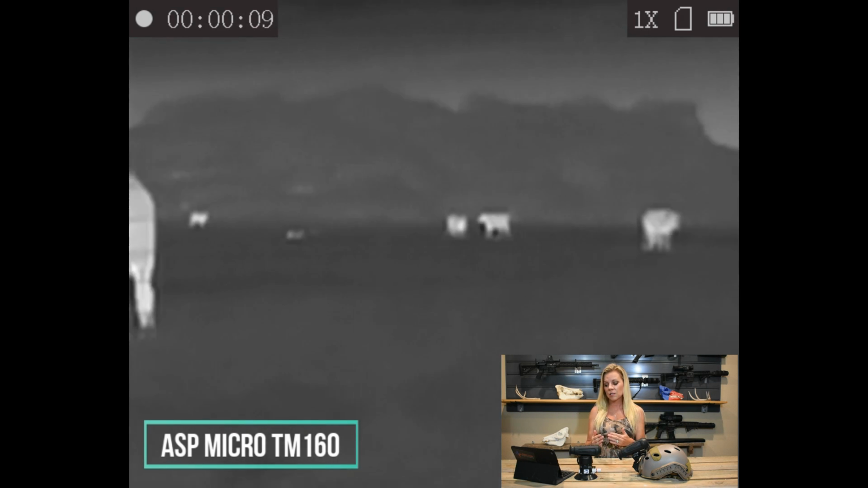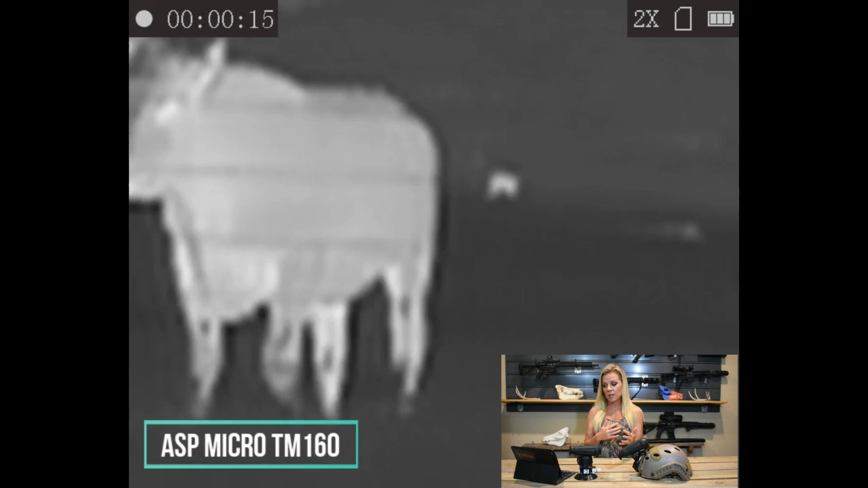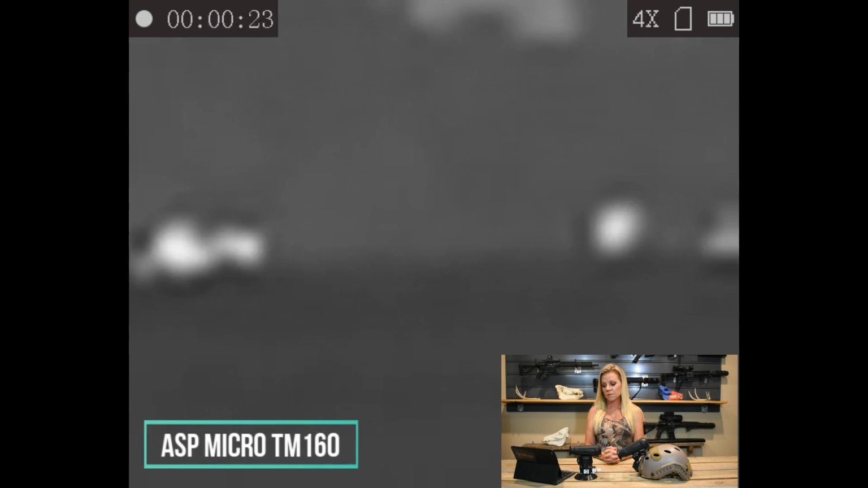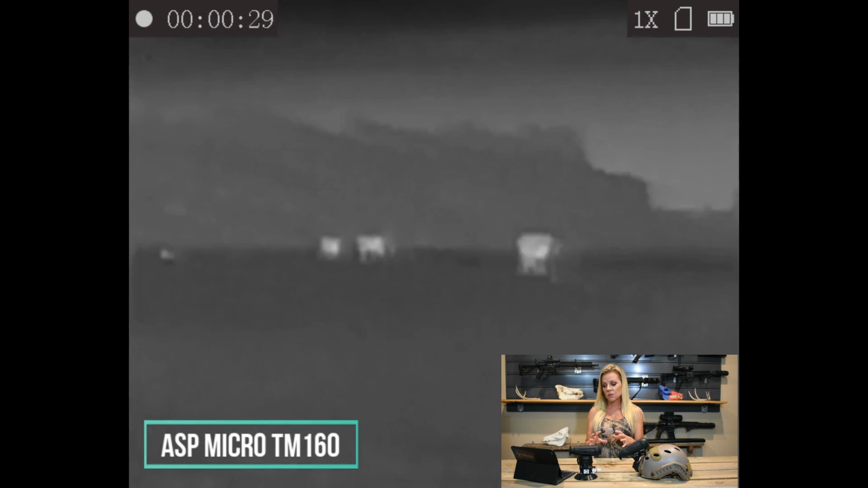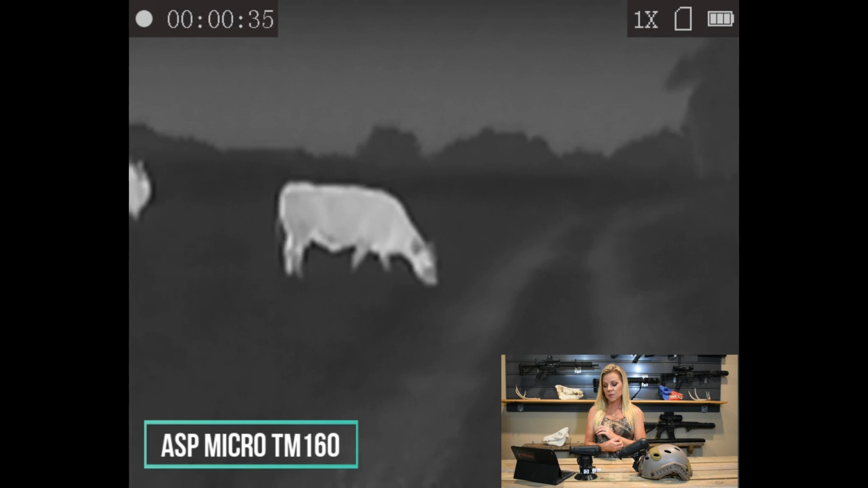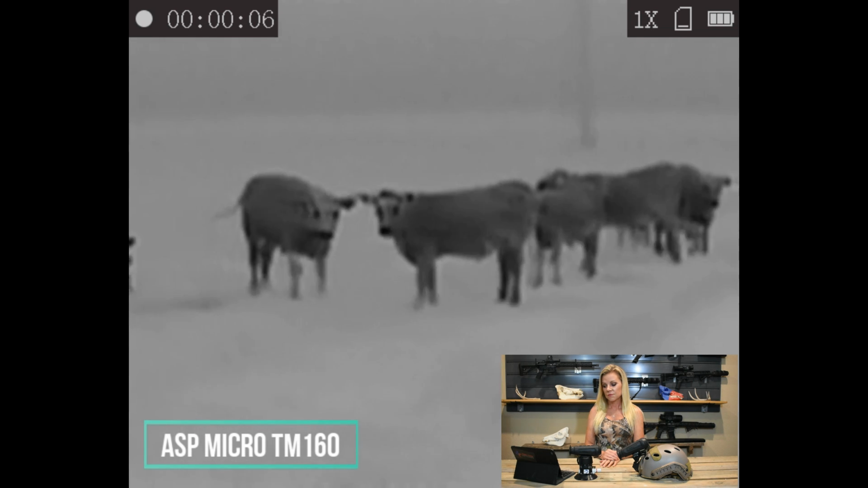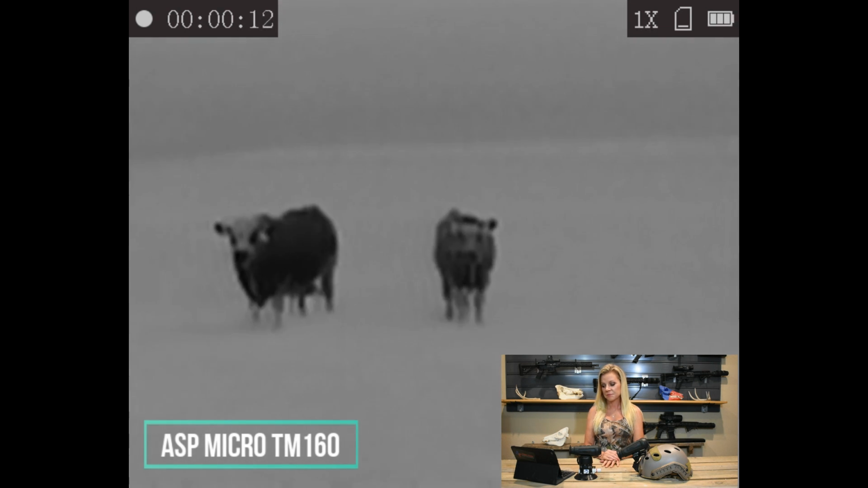But you can see the difference when we're looking at the different zooms here. We started with 1x, now we're at 2x. Now 4. But when you compare this to the TM384, you can see the difference, the clarity. Now we're looking at the different palettes. The cows are just frozen, they're not moving.